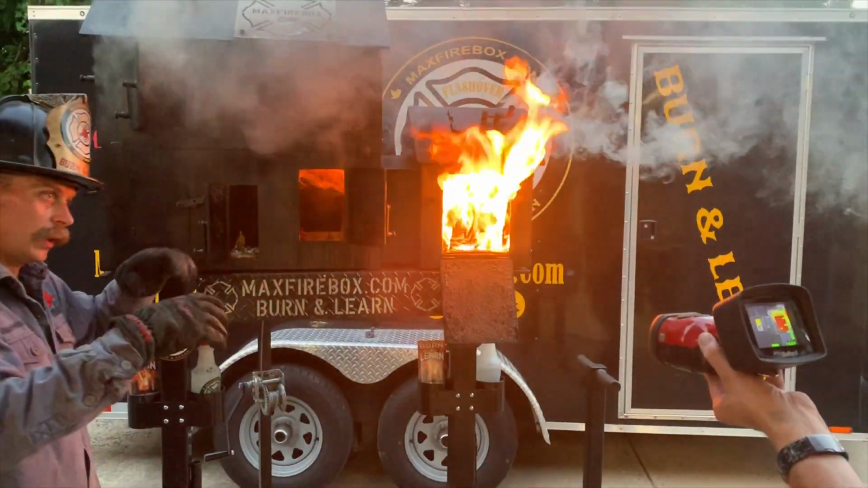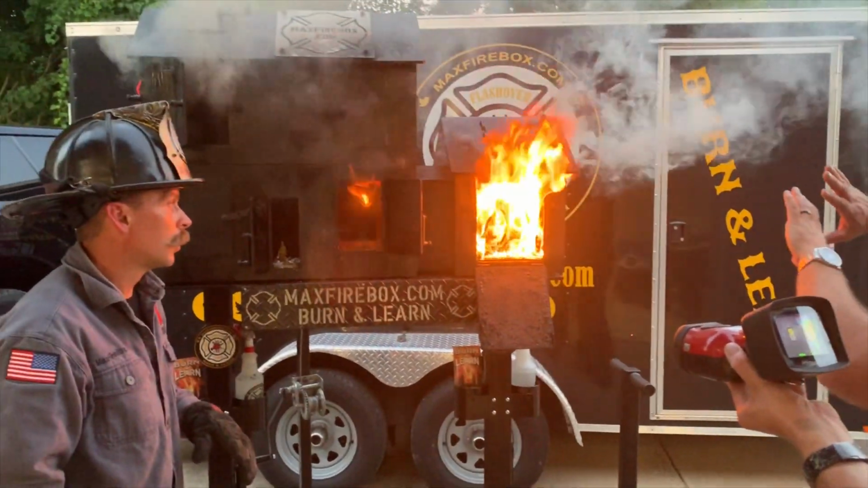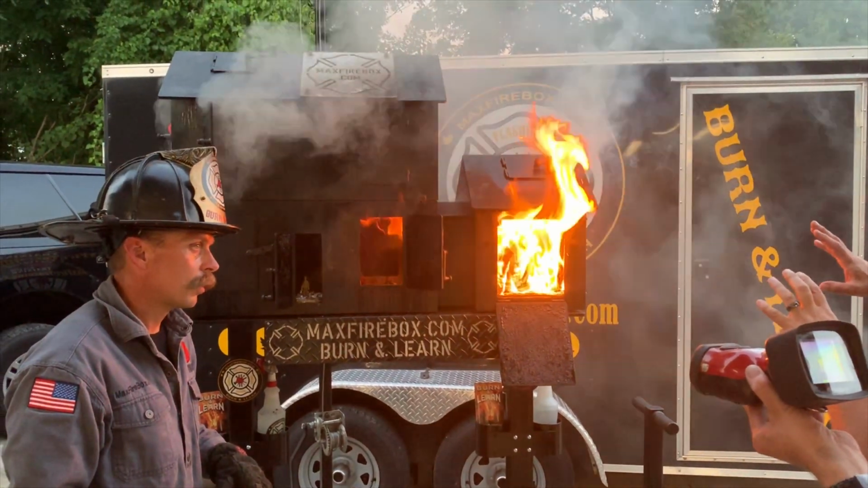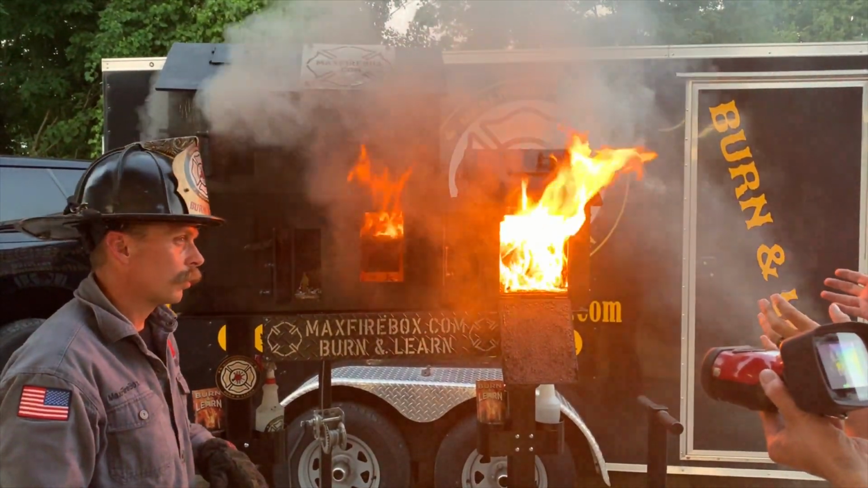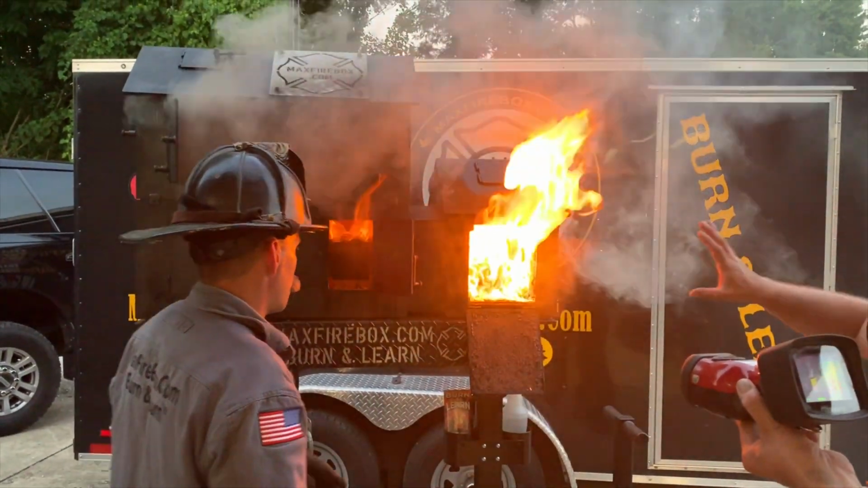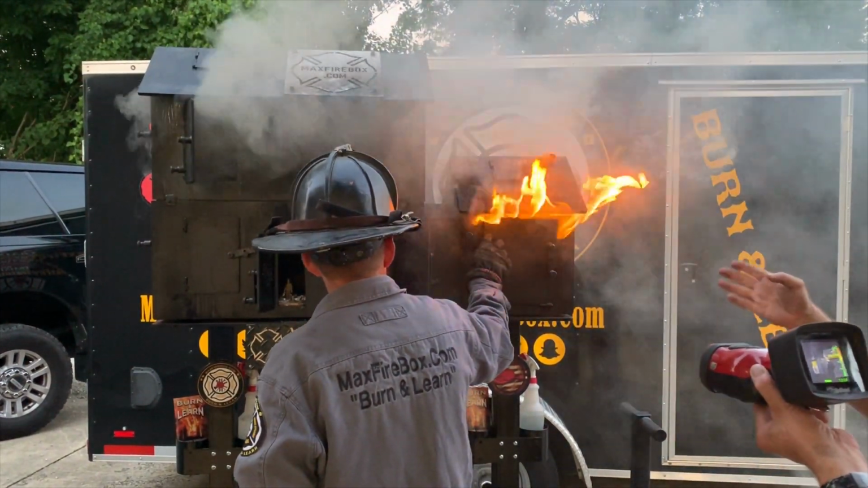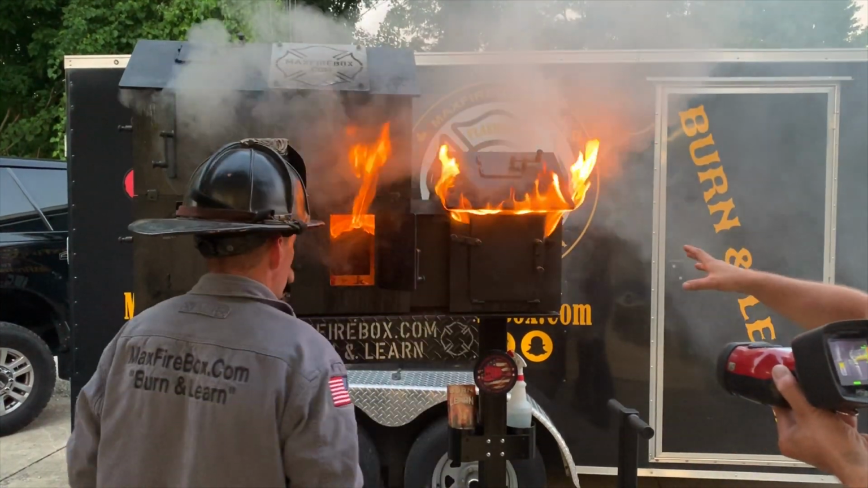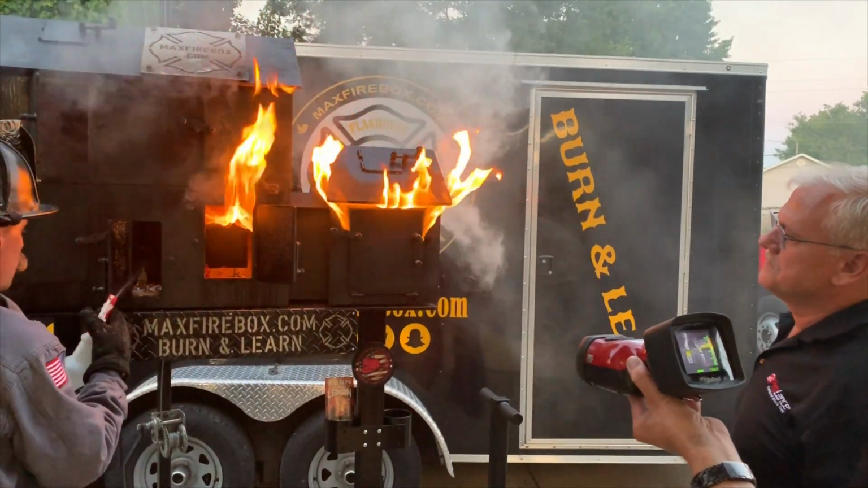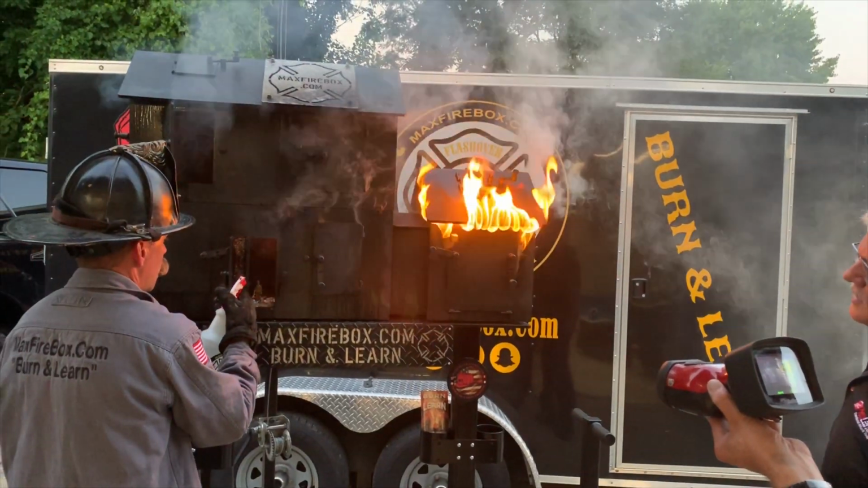Have you seen different aspects of this as far as the value for the burn and learn? The technique that you're showing, the device that enables us to show the technique, it's so valuable, right? To teach the fire behavior in a sensible way so that everybody can grasp it and understand it. Just what you're showing in terms of gas cooling, flow path control, the velocity of the smoke, all of that in a very easy to grasp way. It's huge. So excellent job.